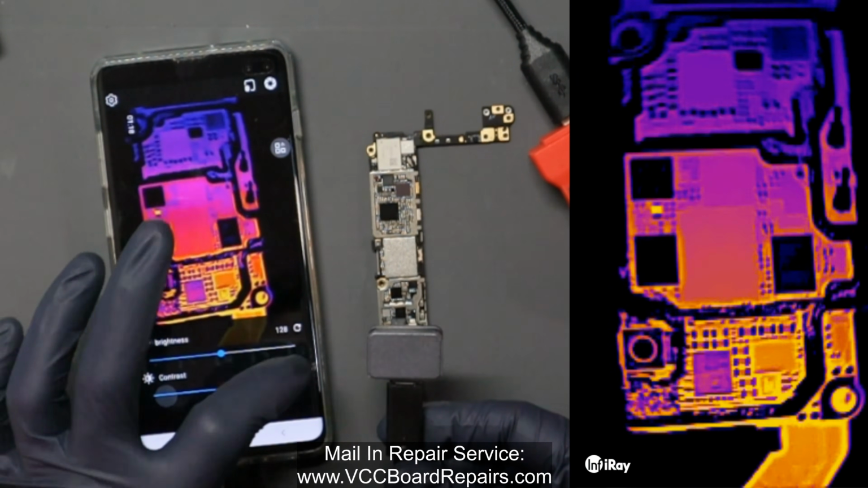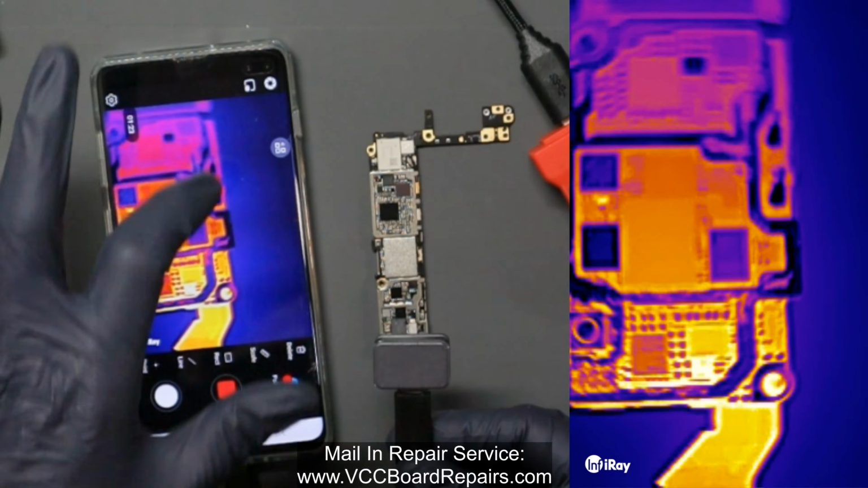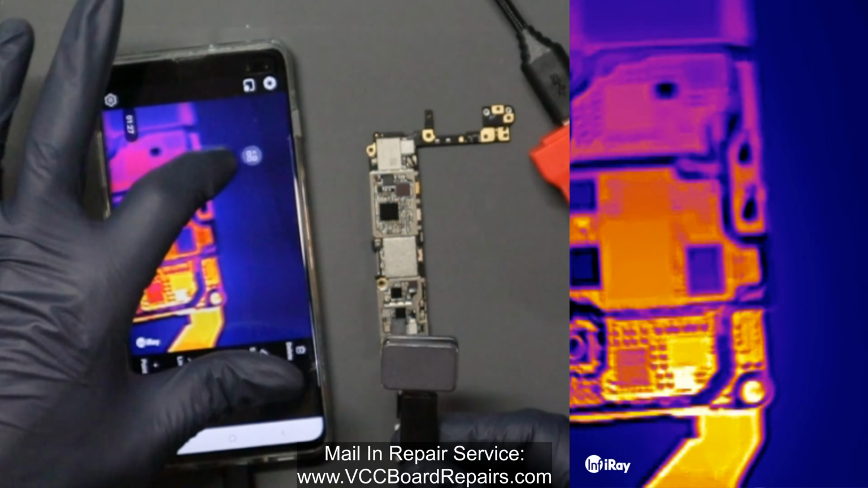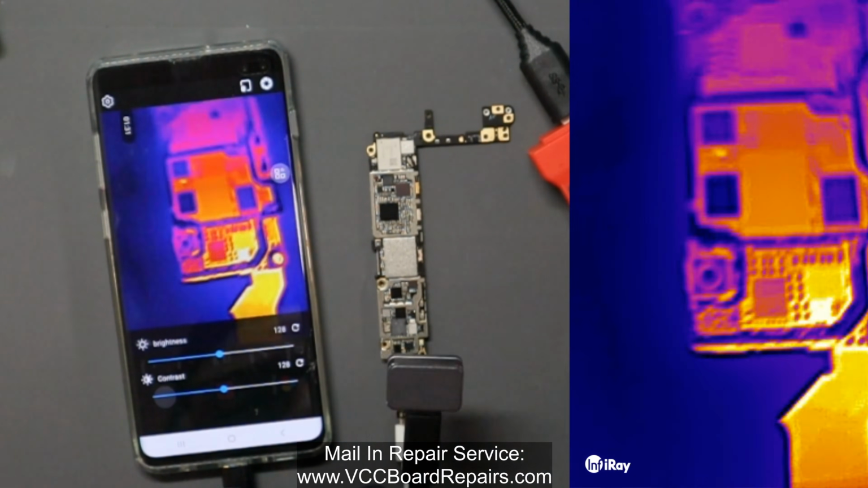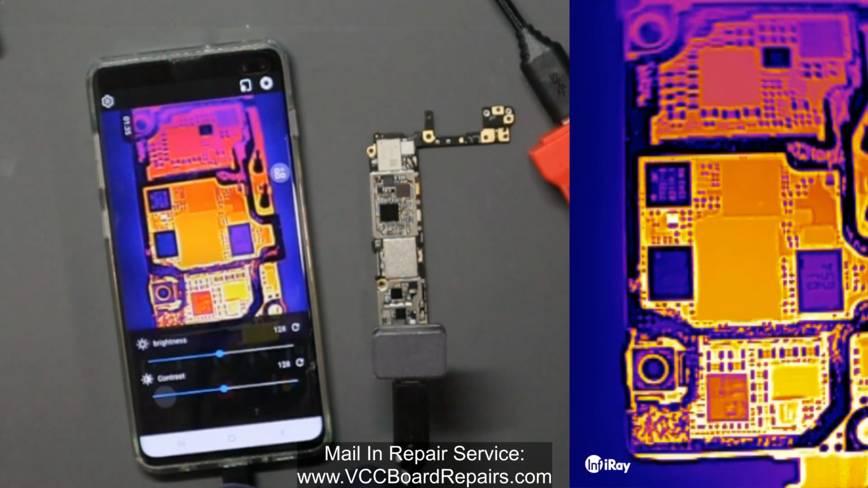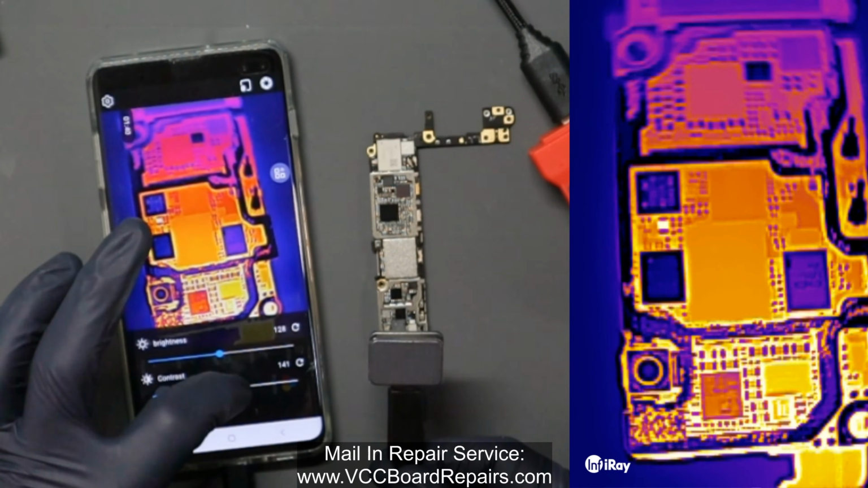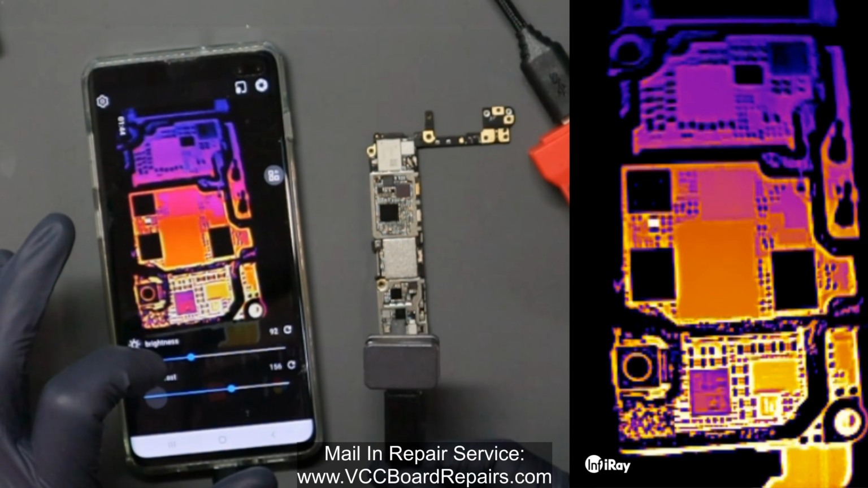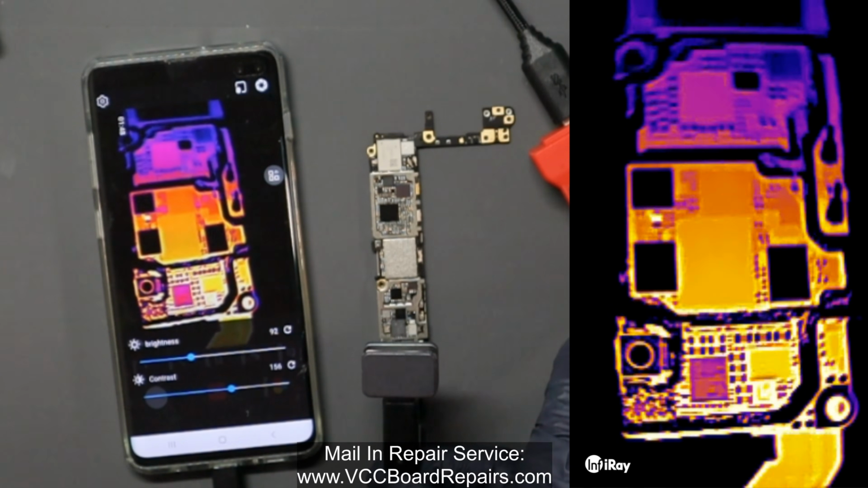And reset the contrast and brightness, because I feel like the contrast and brightness is really what we need. So we go to the little bubble here that's floating on the screen. We want to click image settings, and let's play with that. I do see on the bottom there's a chip that's heating up. So I turn off the DC power supply and turn it back on.